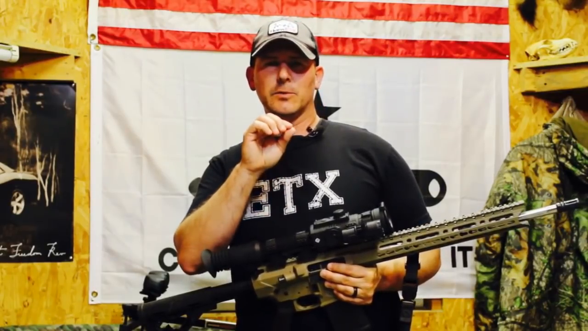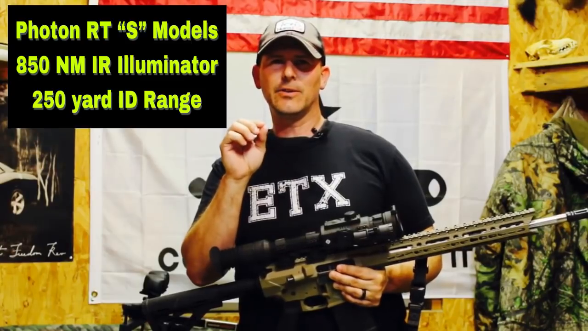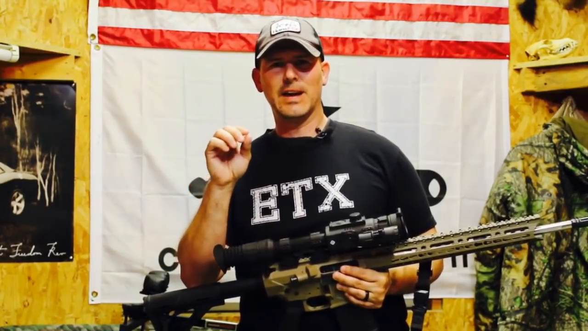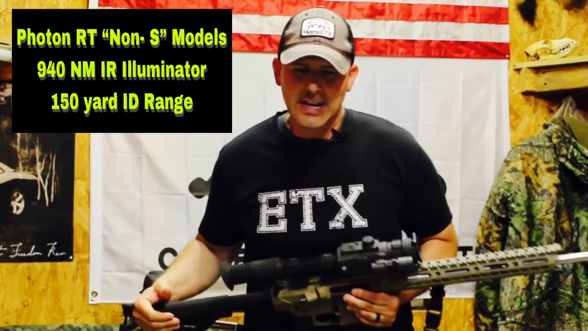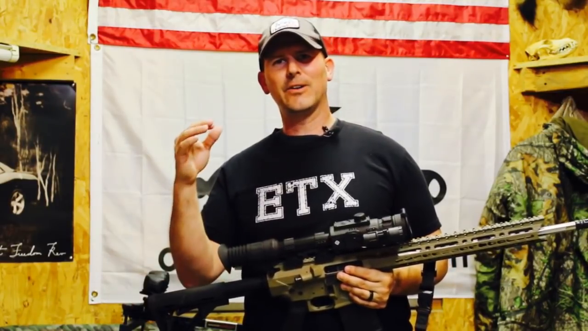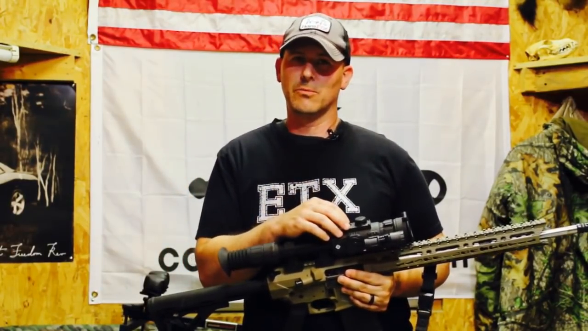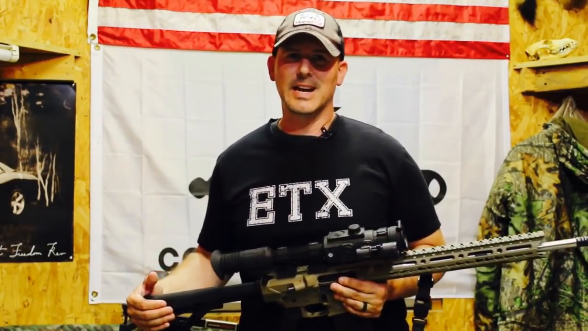But really, the difference between the S models and the non-S models. The S models have an 850 nanometer infrared wavelength that's sent out, and the non-S models have a 940 nanometer infrared illuminator on it. So you would think, wow, the non-S models have a higher nanometer reading, so that would be the better scope. And the non-S models are the more expensive scopes. They're $50 more expensive. But what I found out was the exact opposite.